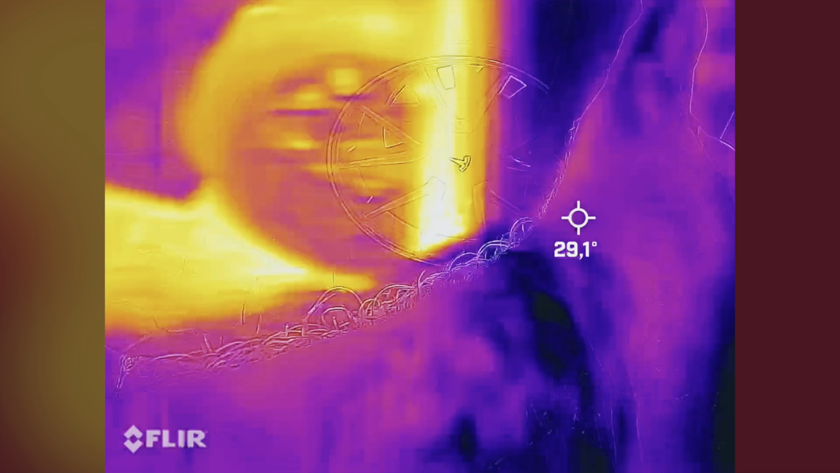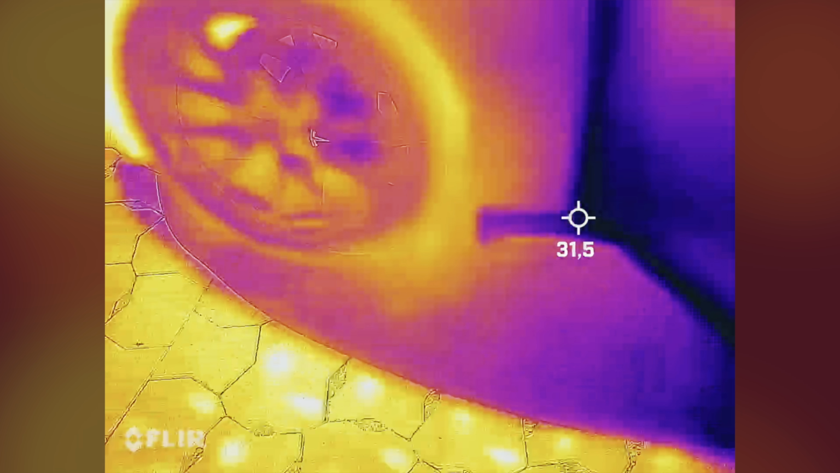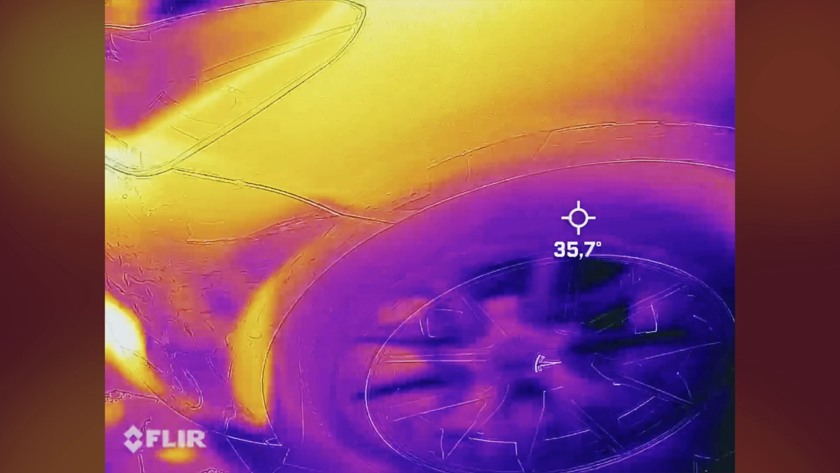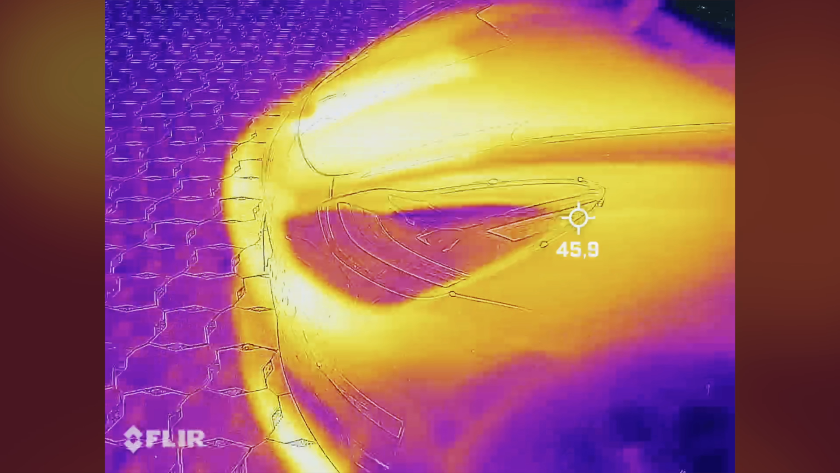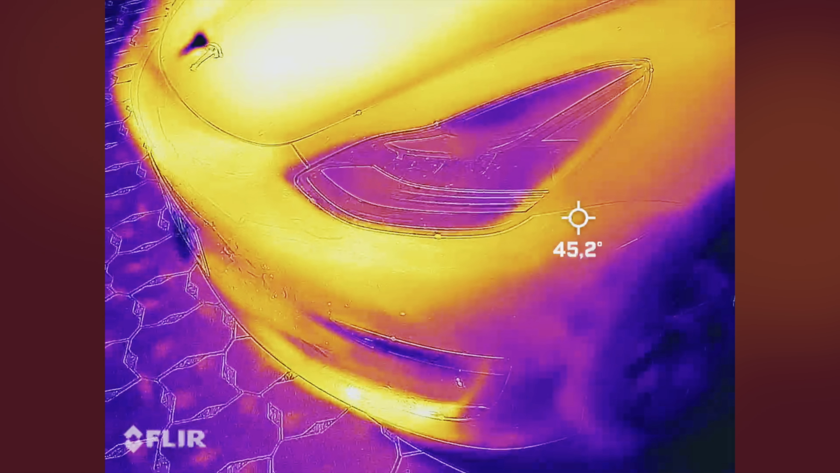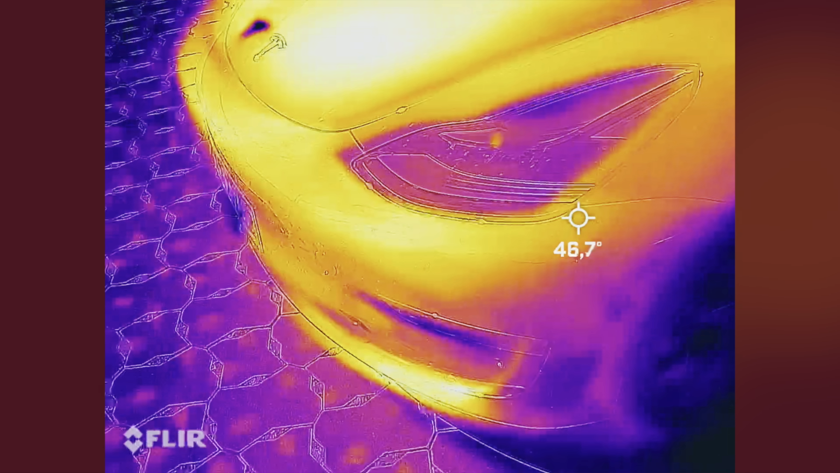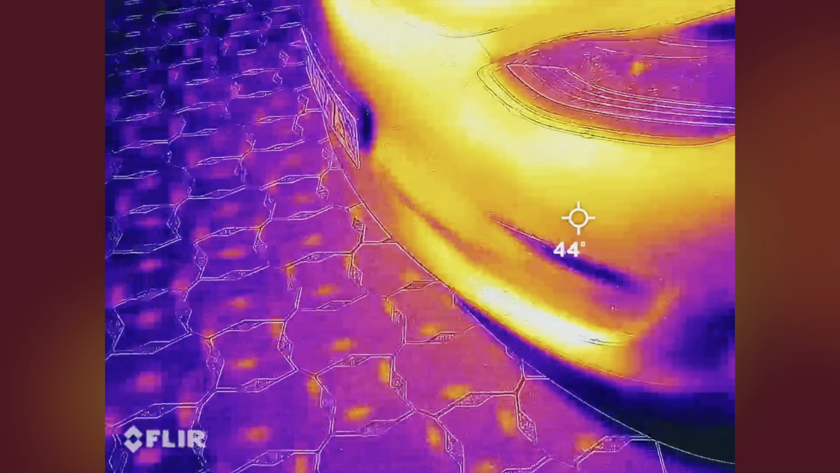So you can see there's no big drama here. Everything seems to be working fine. My hand seems to be cold by comparison to everything else. On the metal on the car, it seems to be a bit wrong in the temperature, because it's a reflective paint, but still the car got pretty hot. But you know, everything seems to work fine, and I got a pretty good charge out of it.